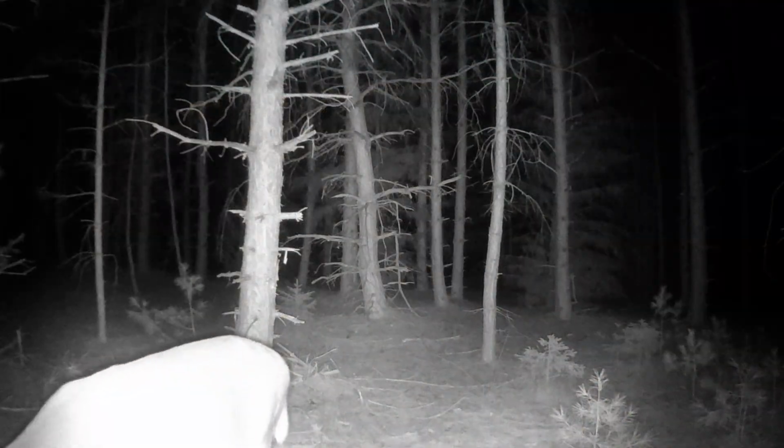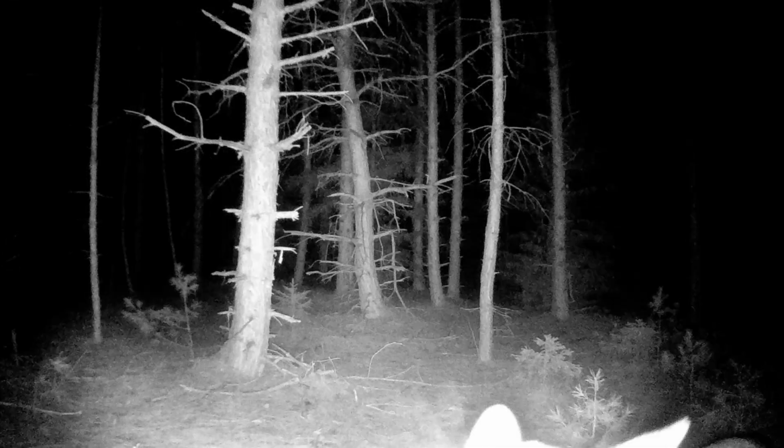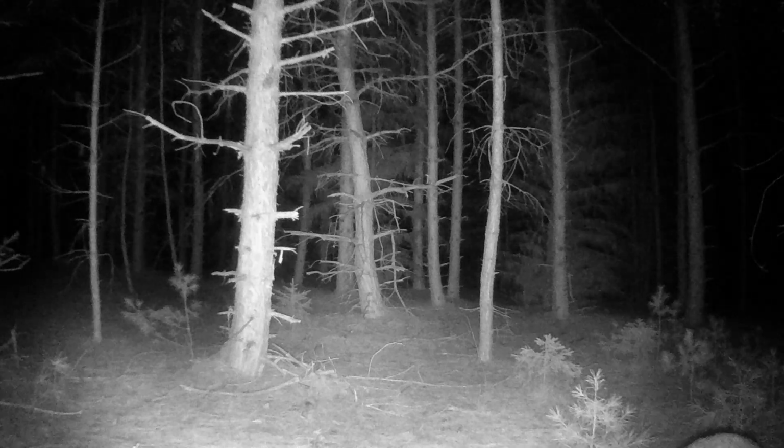The next couple of clips show just how close these deer get to the camera. It looks like this one is just about licking it or smelling it.